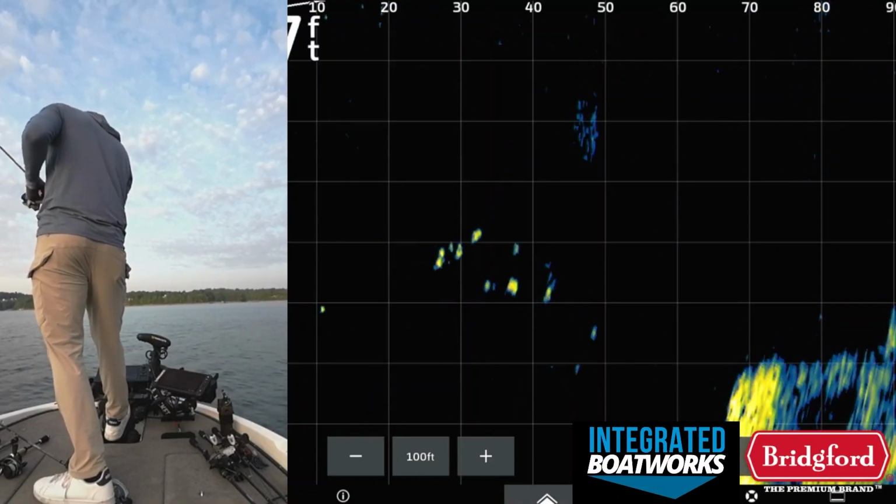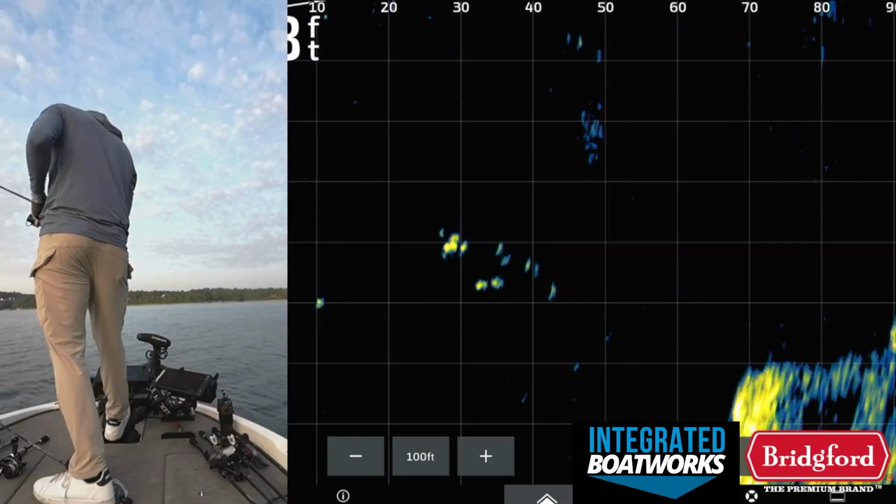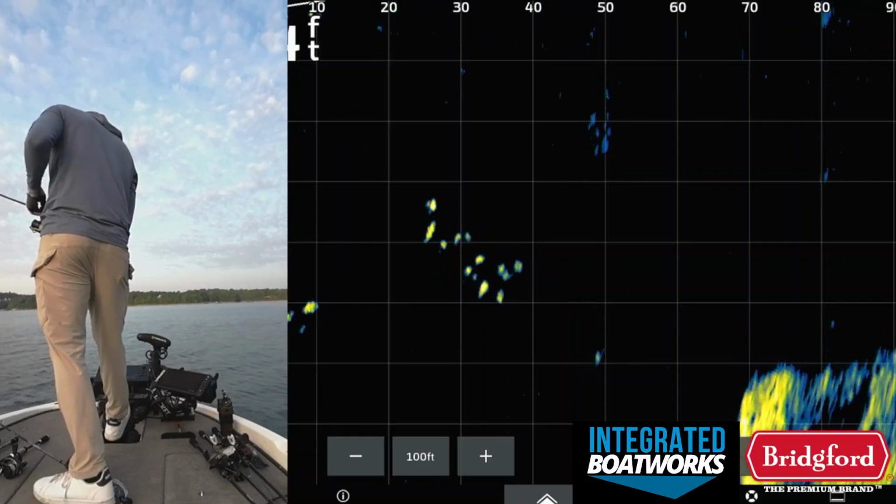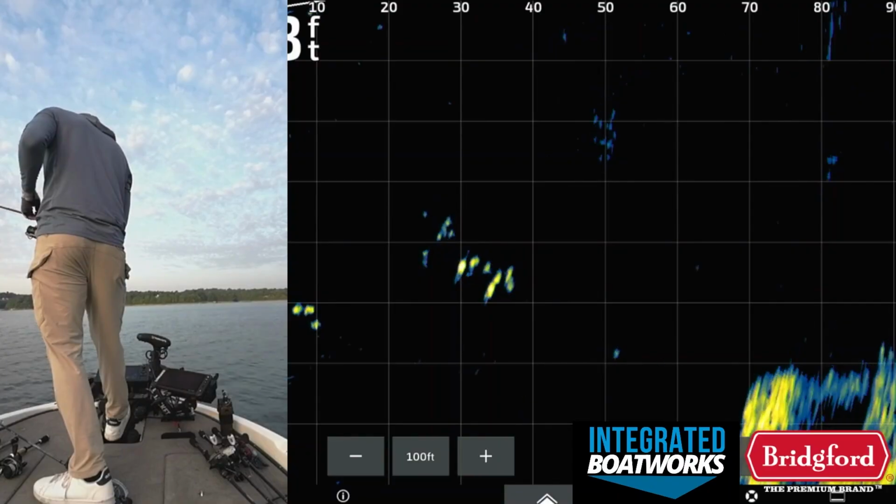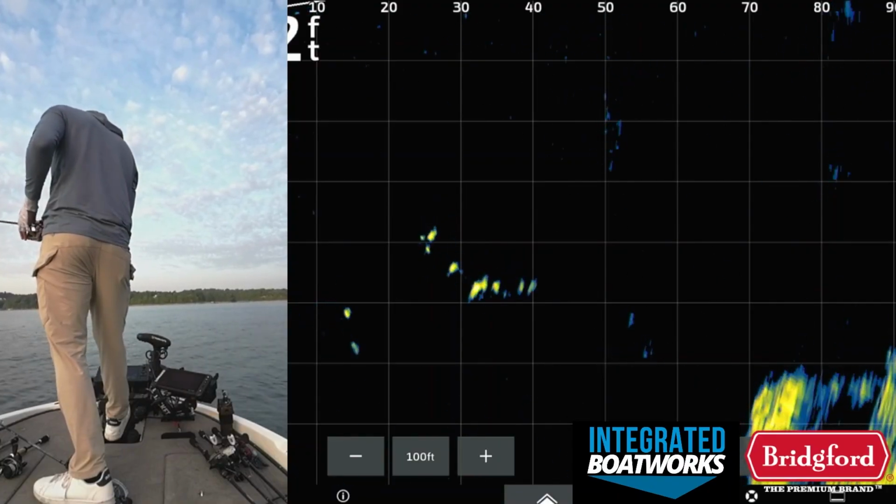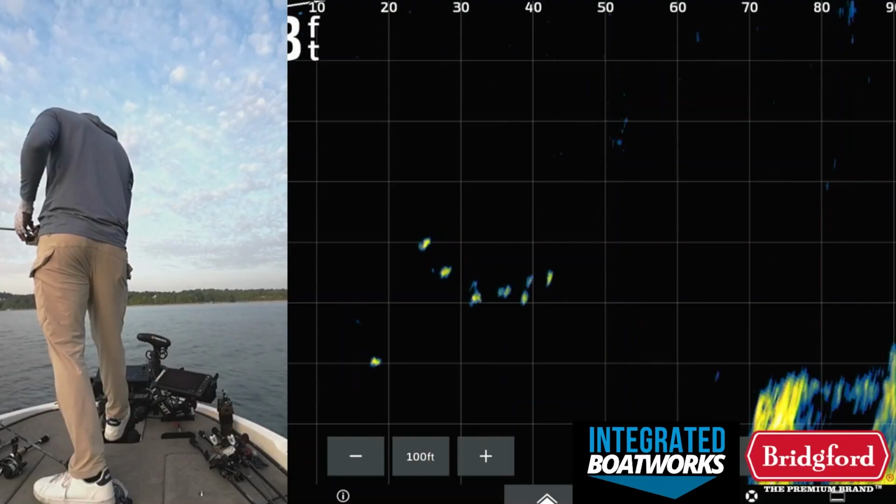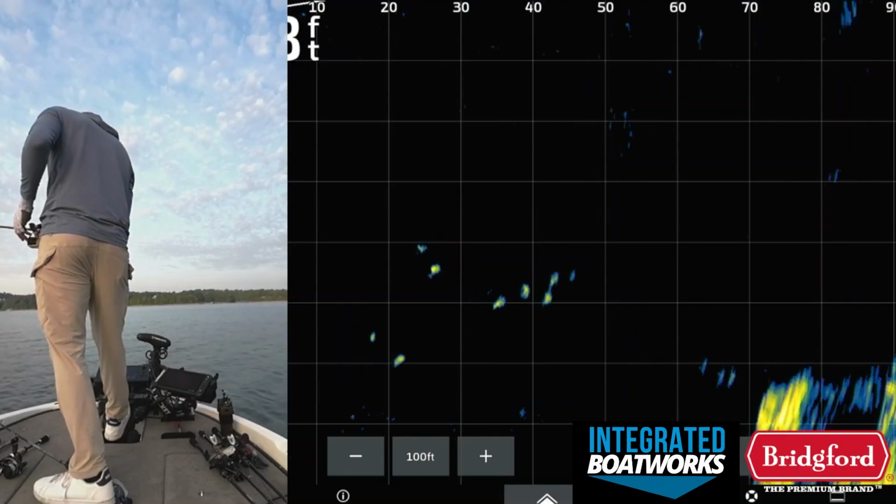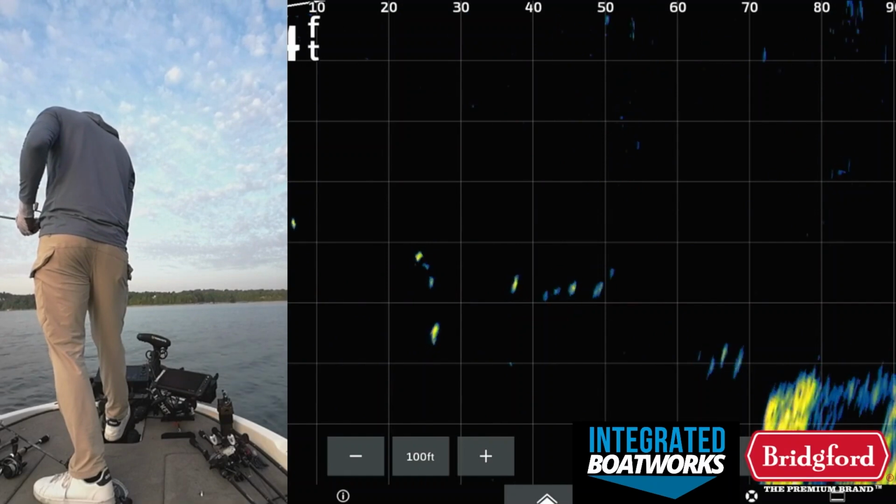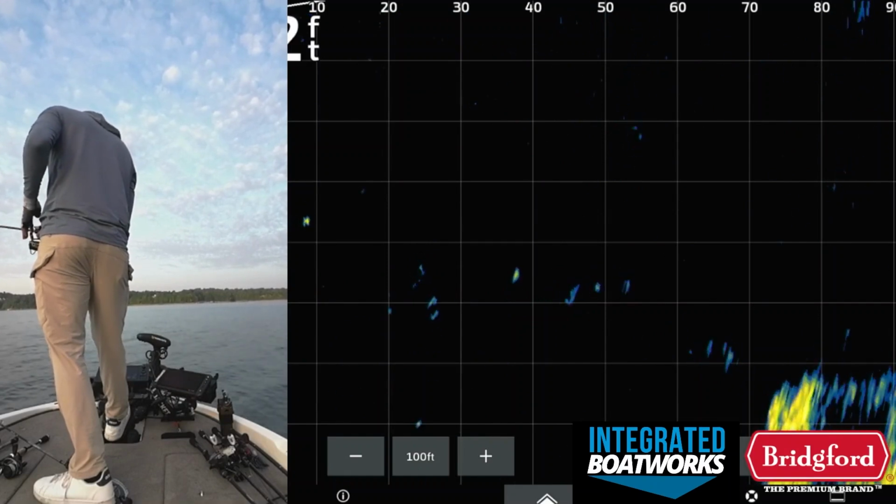Bring it up a little bit. Play with one. Come on, fish. Don't swerve it. Wow. That's craziness, guys. But when they really want it, they will just eat it. It's really weird. Drop to that fish below. Eat it, fish.